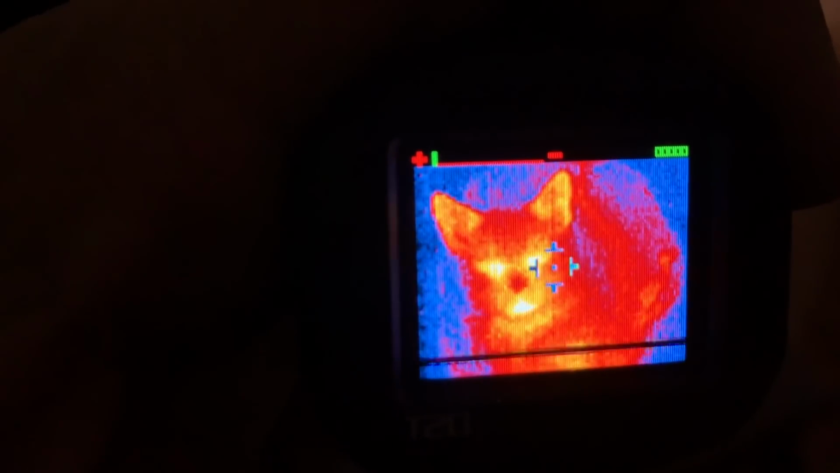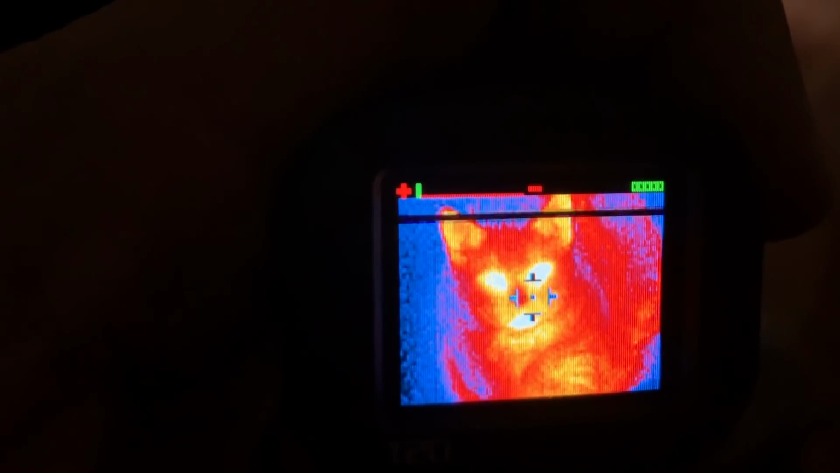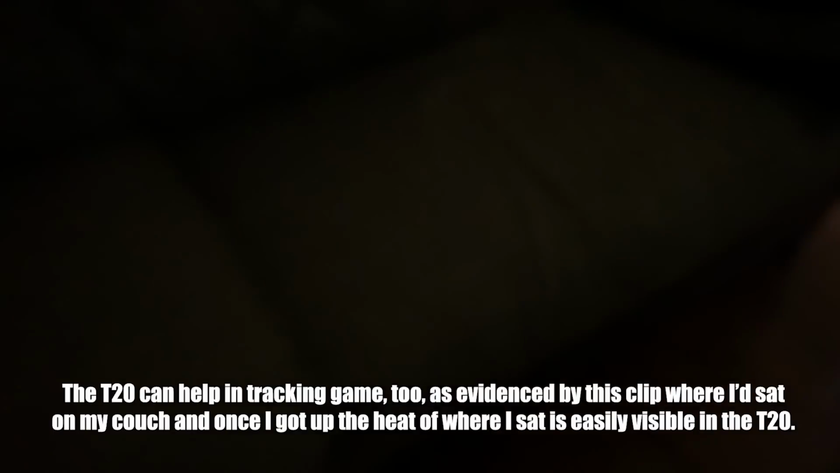And you can see the detail. Look at the detail on these critters' faces. You can see where the brighter spots are where your hotter temperatures are. And that's pretty cool. Again, in a small unit like this that's weapons mountable, I like that. That's a nice touch. Now, you'll notice this thing also has a reticle on it. The reticle, I have not tested it yet.